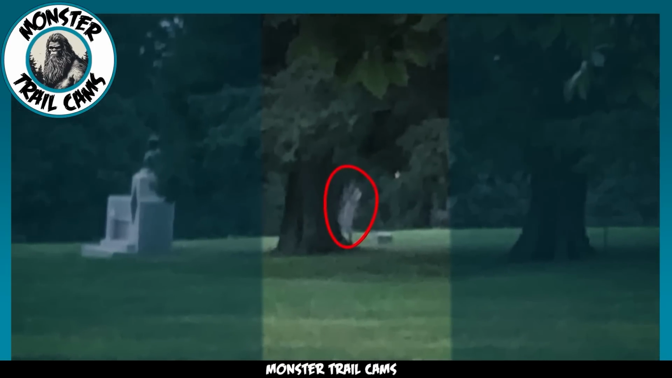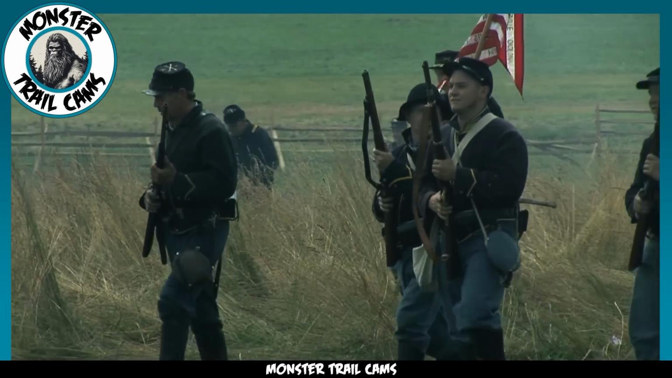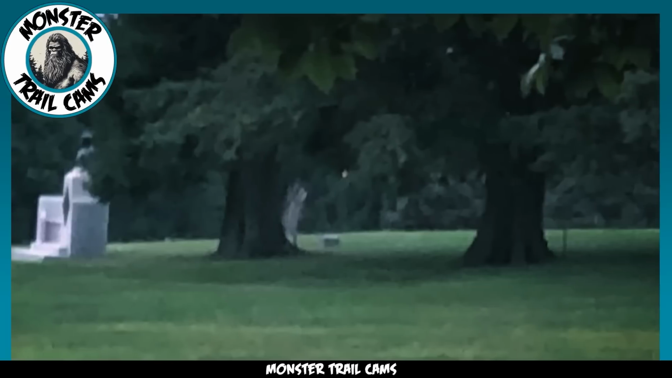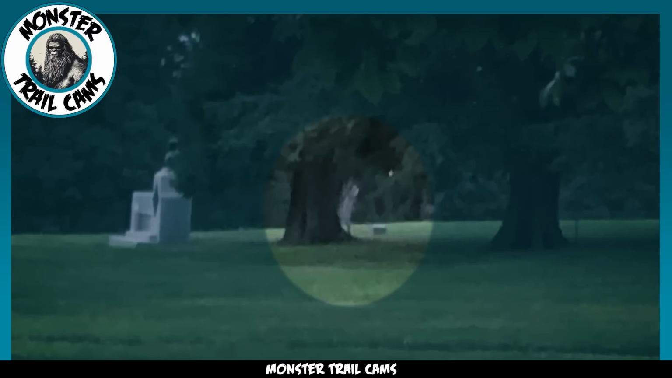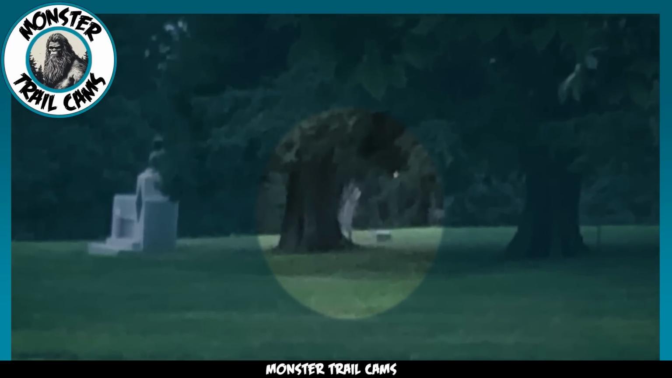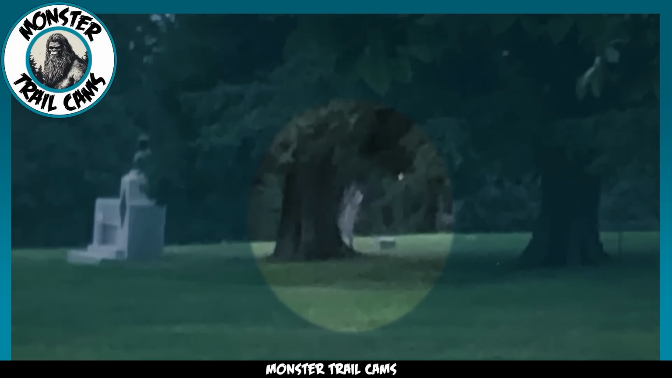This eerie form, combined with the sounds of distant marching, which the visitor claimed to have heard, certainly raised many questions. Other online viewers of this photo shared similar experiences. They mentioned hearing the chilling sounds of cannons, disembodied war cries, and, like the original poster, the distinct sound of marching. When the photo was presented to a park ranger familiar with the area, they suggested that the figure bore a striking resemblance to a Confederate soldier on horseback.